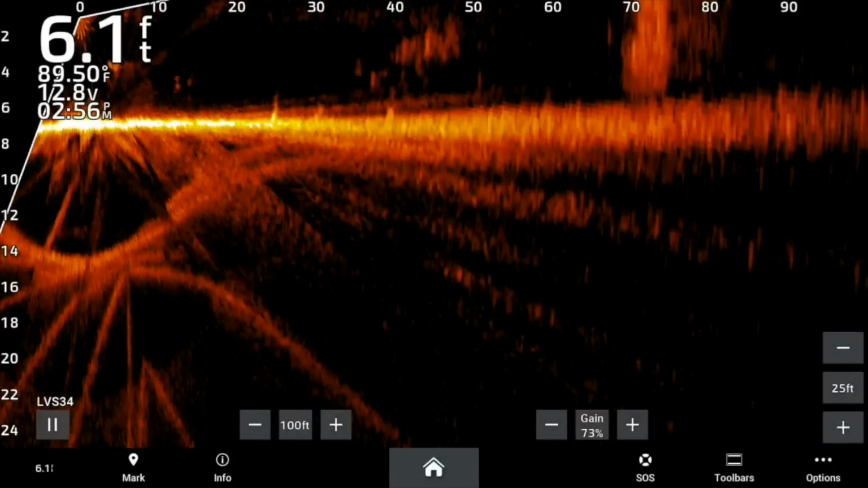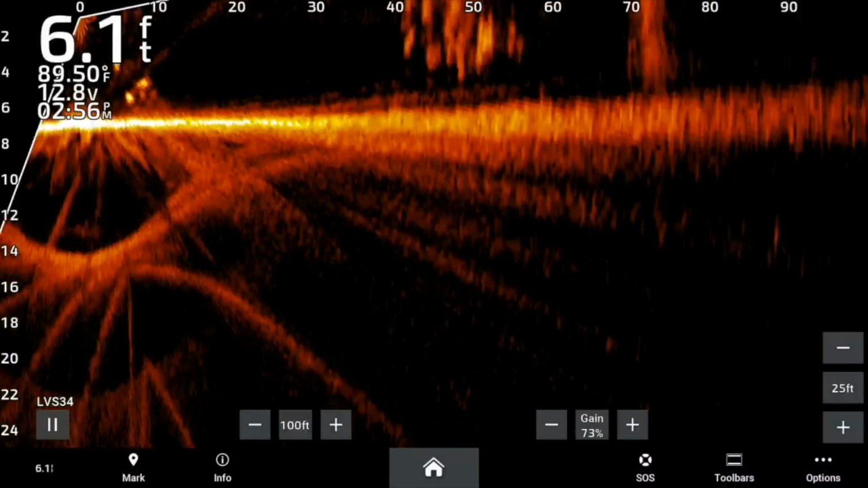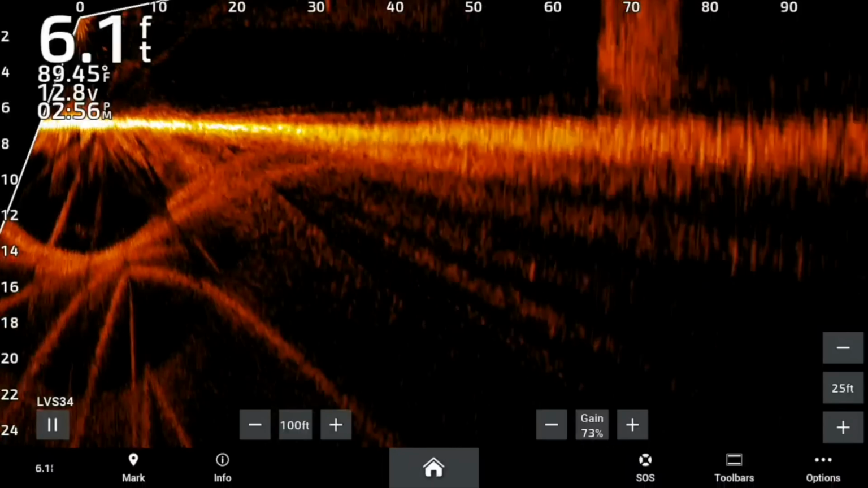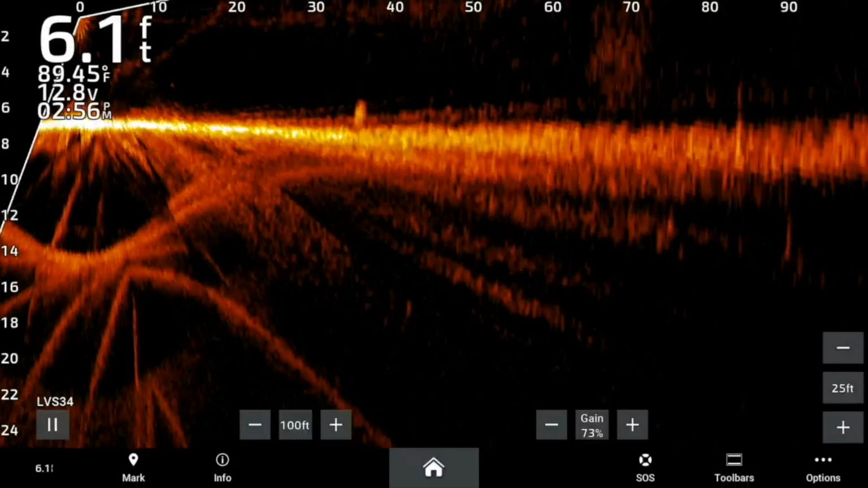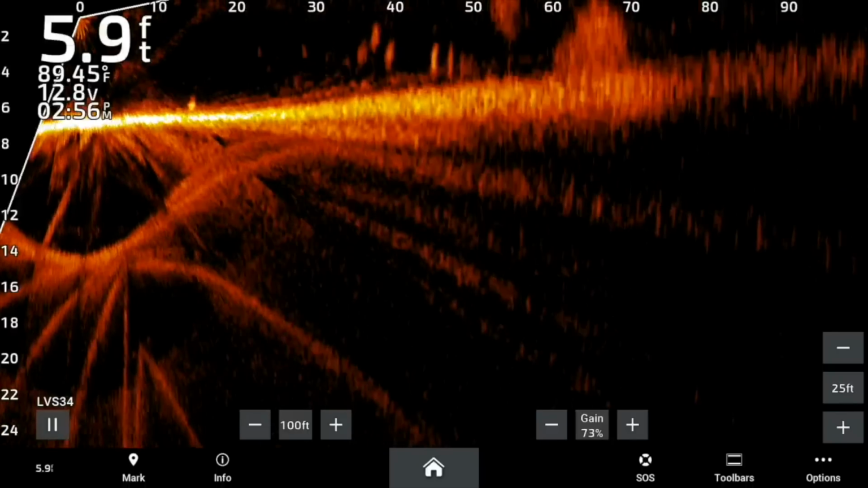All right, here we go. So that's them at 50, about to come up. I can just throw this over there and probably get bit instantly. Okay, where'd they go? Okay, there they all are.